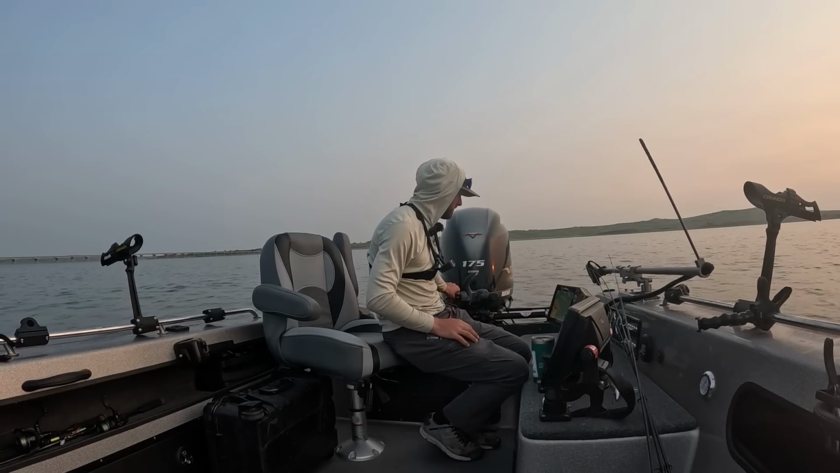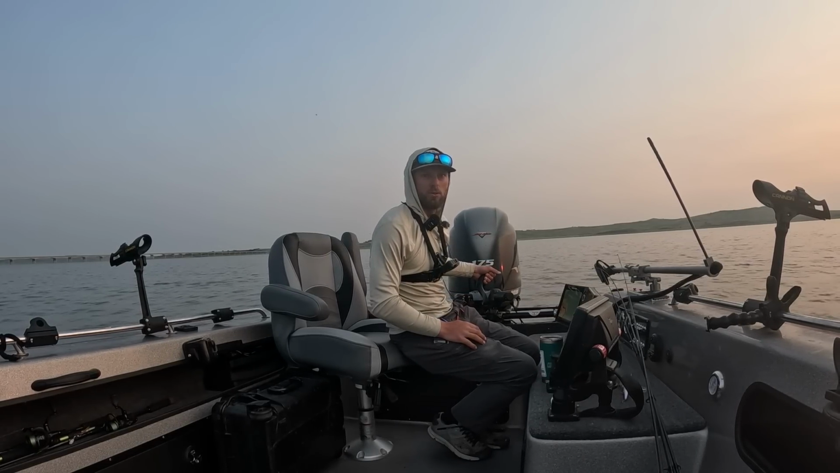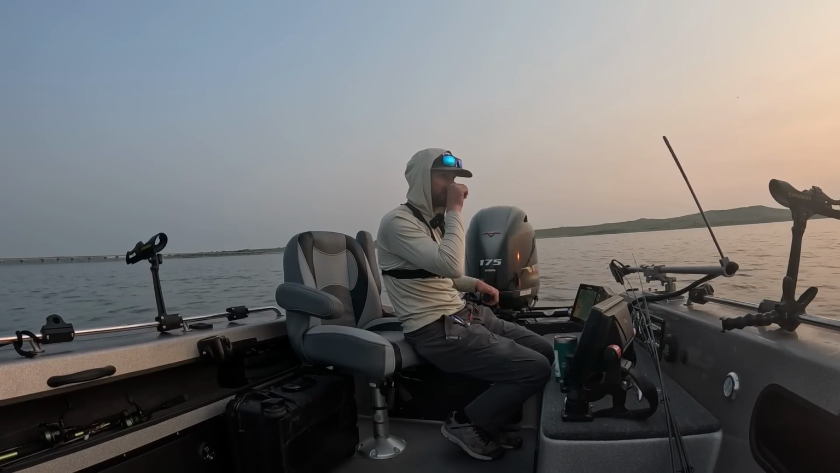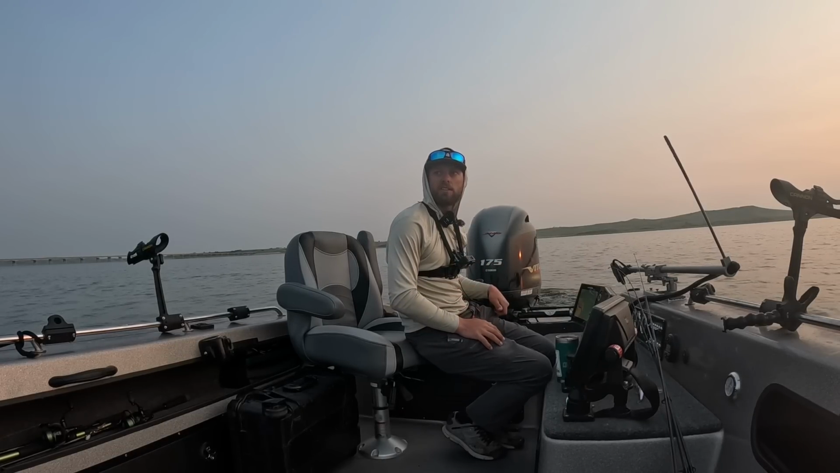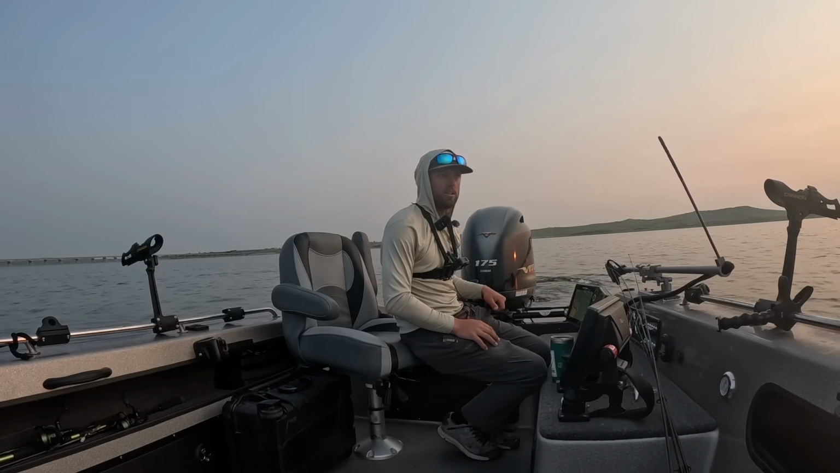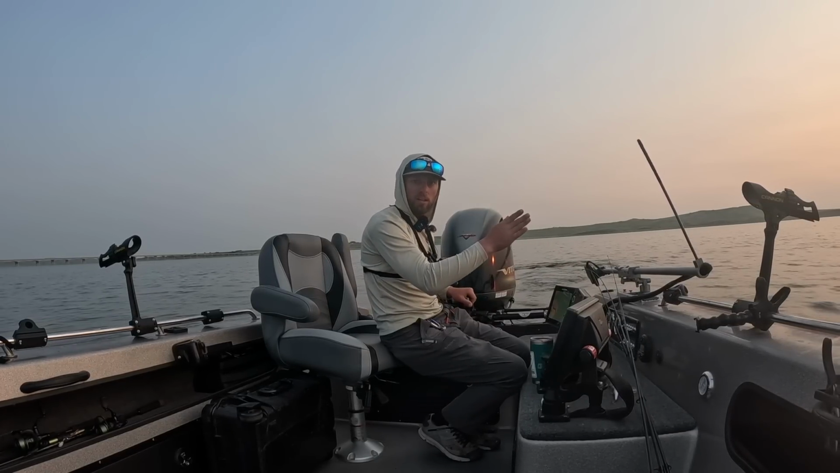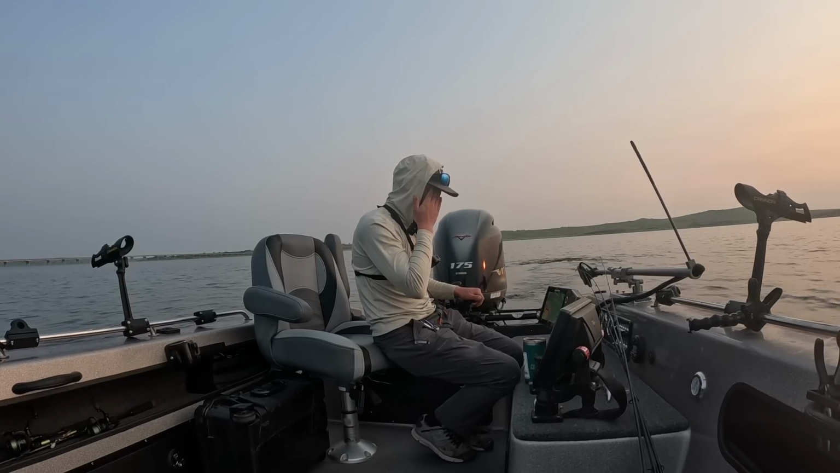Now, this Missouri River system is loaded with carp and other rough fish as well, like a lot of river systems. So we're going to have to siphon through stuff that's not walleyes on the graph to see, oh yeah, that's a bottom relating walleye. Let's make a pinpointed cast at it. But this is my game plan.